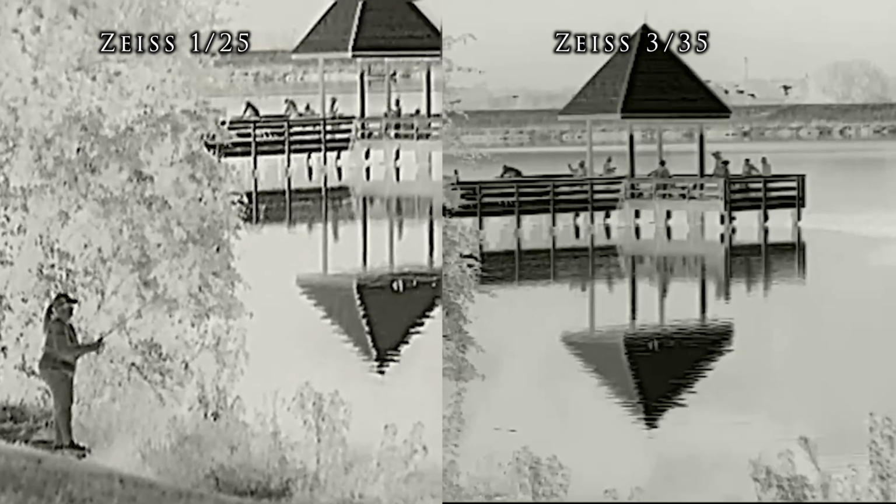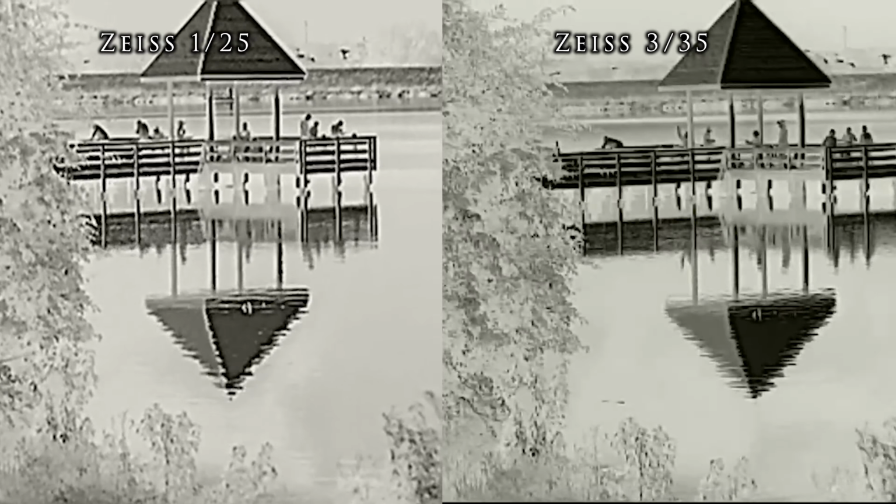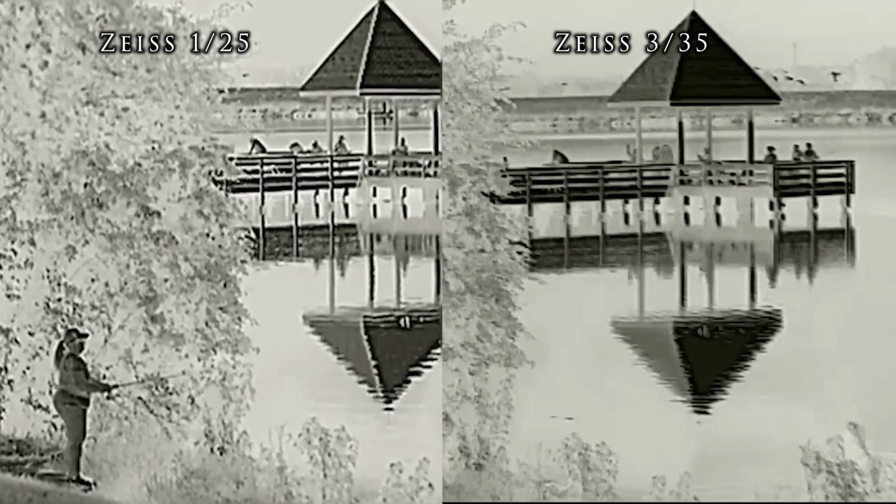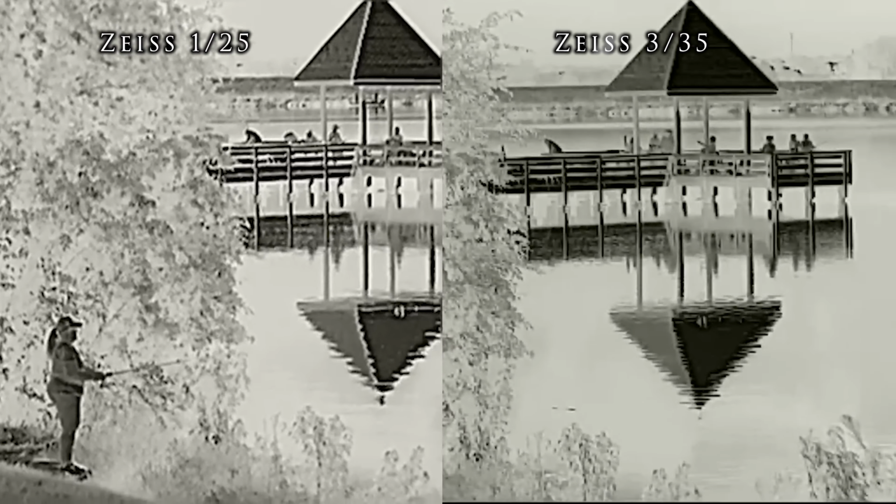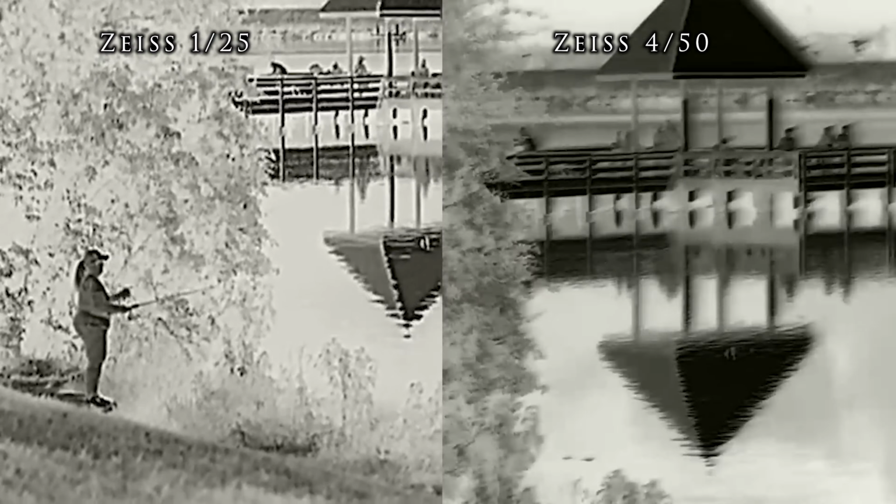Here, looking at the different thermal sensors, we really get into the meat and potatoes of the price difference. The 125 and 335 have the same 384 by 288 sensor, which is half the sensor resolution of the 640 by 480 sensor in the 450.